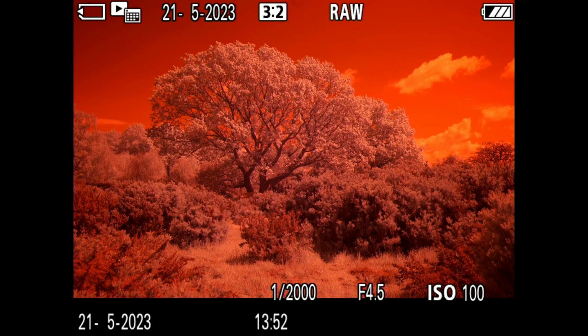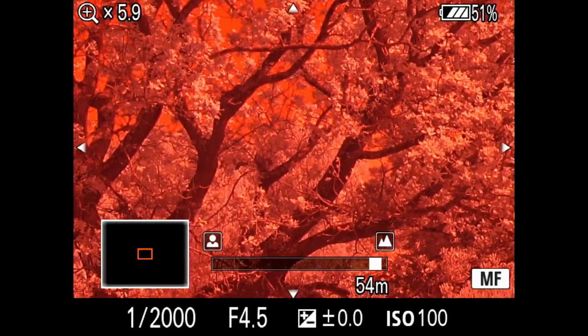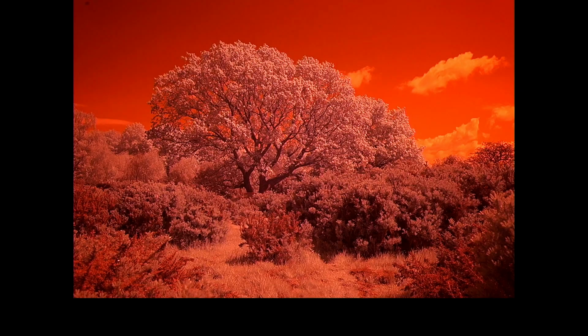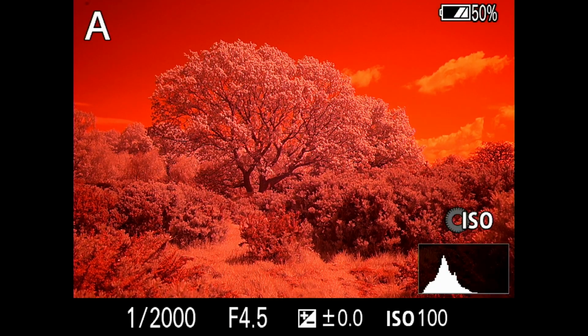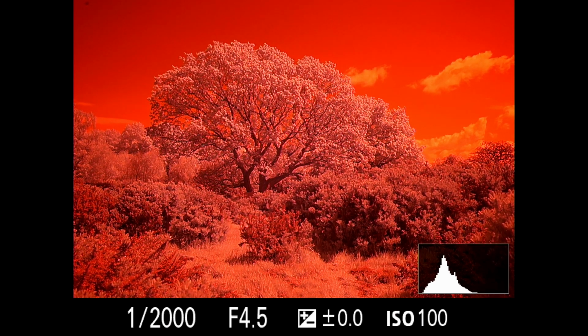Again, just double check the focus. Should be pretty similar to before. It is always worth checking though, because infrared light tends to focus at a slightly different point to visible light. So that's why if you're using something like a DSLR, you may well have to adjust your micro focus settings in the camera. With mirrorless it's less of an issue because it uses the image on the sensor to focus, so I prefer to do it manually for these anyway.